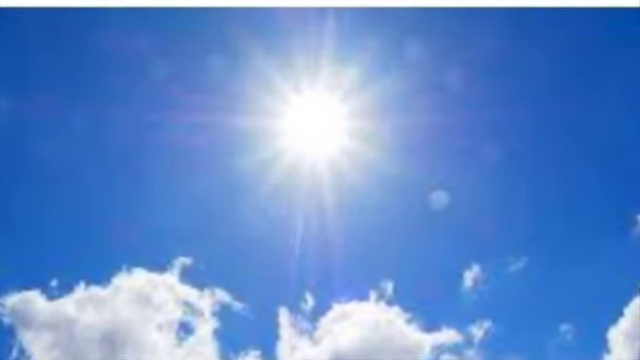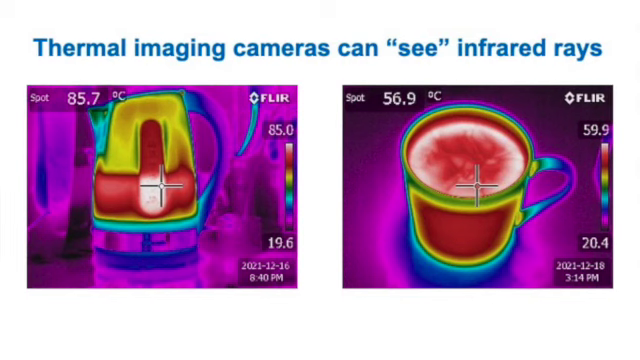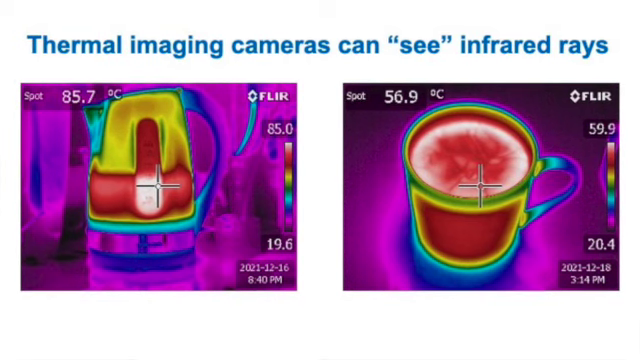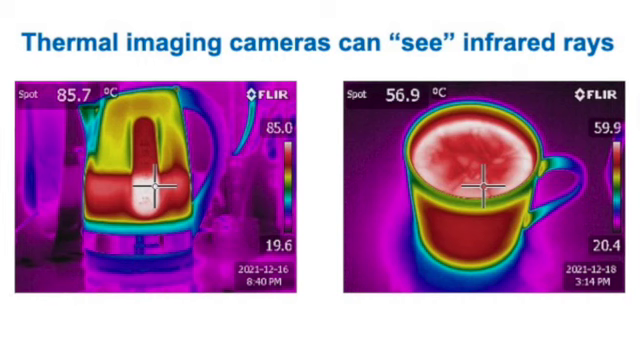Of course, ordinary objects around us down here on planet Earth are much smaller and far less hot than the sun, but they do still emit infrared rays. For example, here's a kettle containing hot water and a hot cup of tea. The hottest parts of the images are shown in white and red. That means these areas are emitting the most infrared radiation.